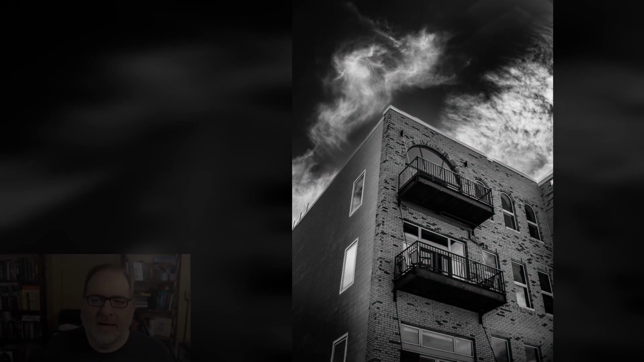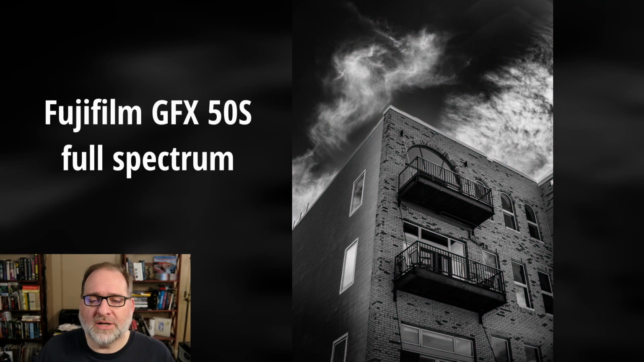Let's walk through the edit of an 850 nanometer infrared monochrome image using Lightroom Classic. Here's the image straight out of camera. Here's the image after our edit. This image was shot on my full spectrum Fujifilm GFX 50S.